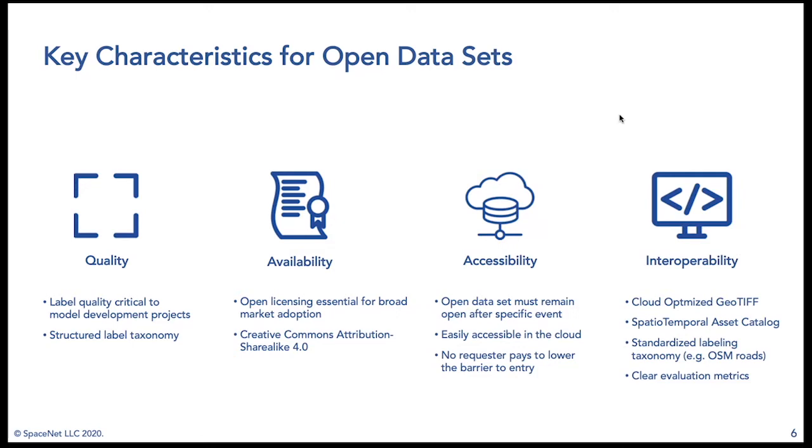That's a crucial piece. The spatial temporal asset catalog is another one, so standardized metadata, so people actually know what the data is, what's contained in it. And again, this just increases interoperability and transferability to new places and new people.